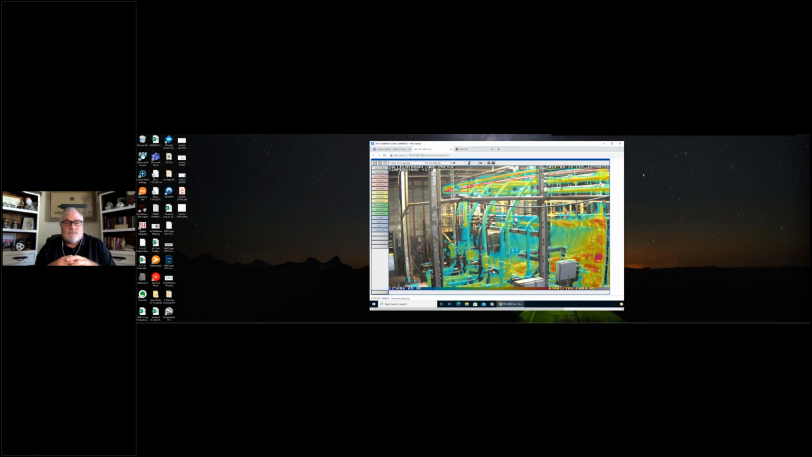So they'll do anything and spend pretty much any amount of money in order to keep from going down. And that's kind of the thought process that we use when we go into these places, and that's also a great sales point. You know, try to determine how much it's going to cost them to be down for a day versus how much it's going to cost them to put this system in, which is going to keep them from going down.